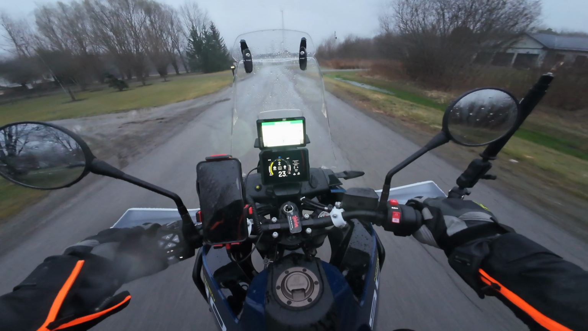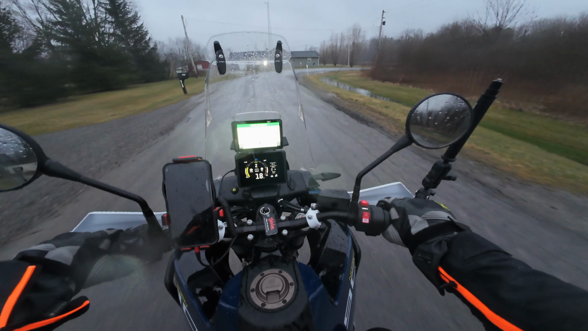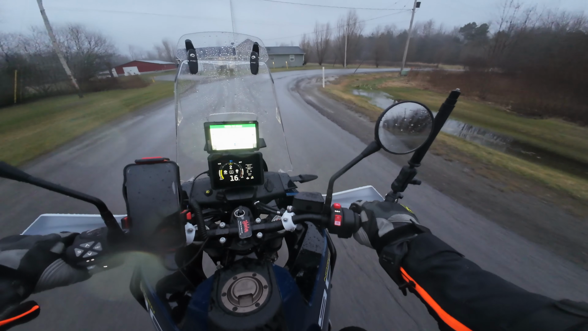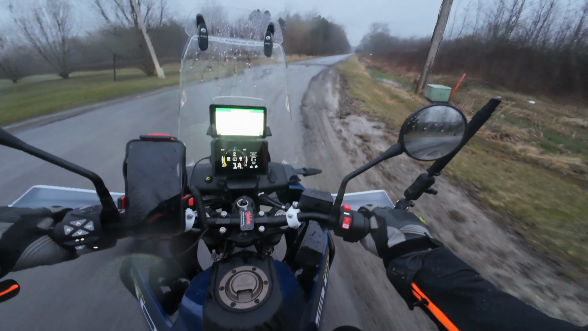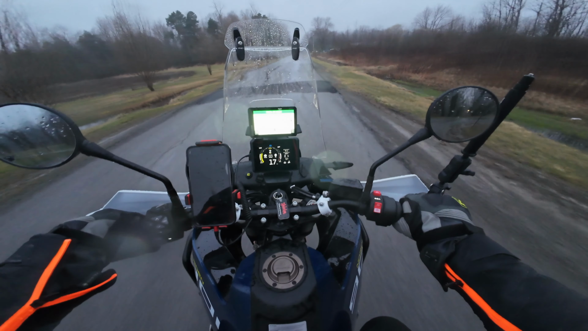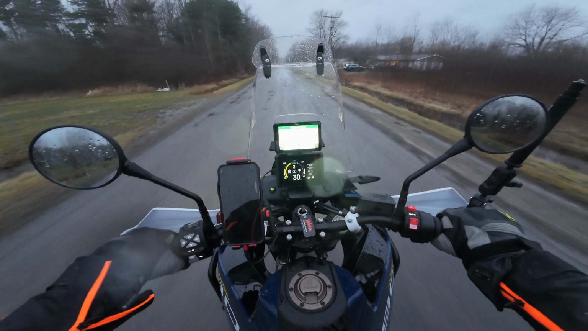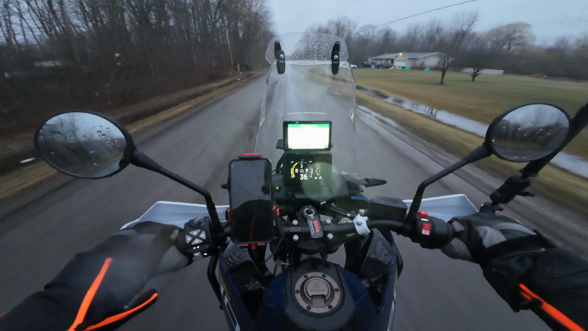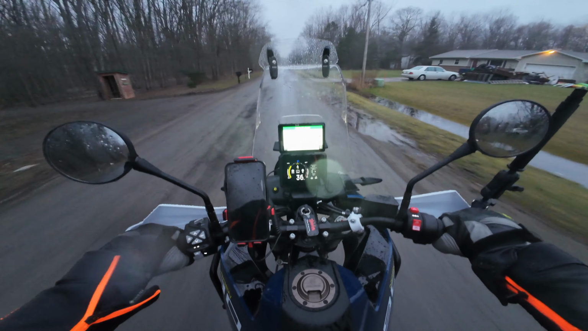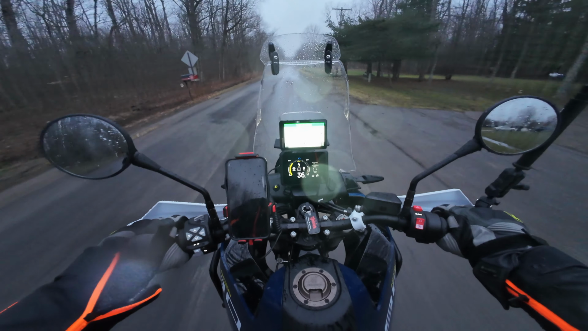How much do I like riding? I went out in a rainstorm, 30-35 mile an hour winds, to ride her after I changed the oil because I wanted to get on her and see how she ran after the oil change. And I can tell you one thing definitely, she just definitely shifts a lot smoother with the fresh oil in it.